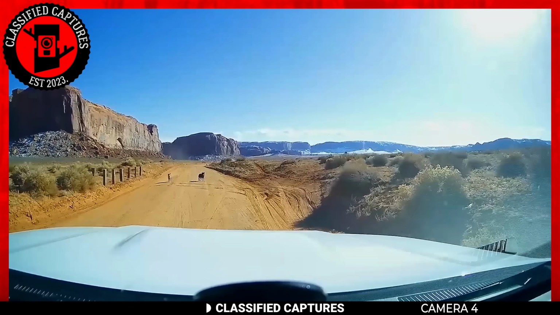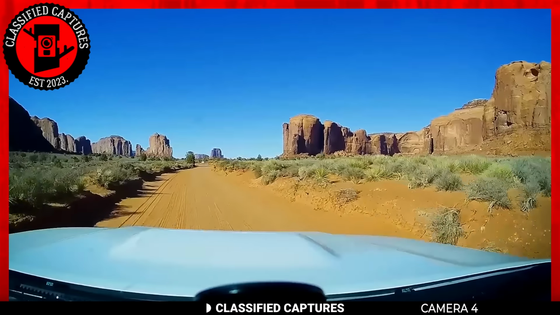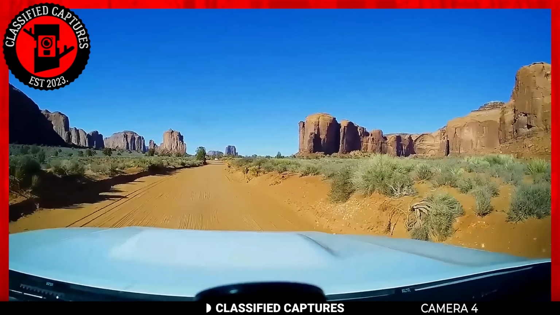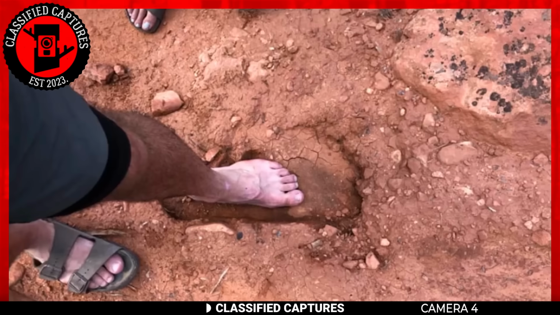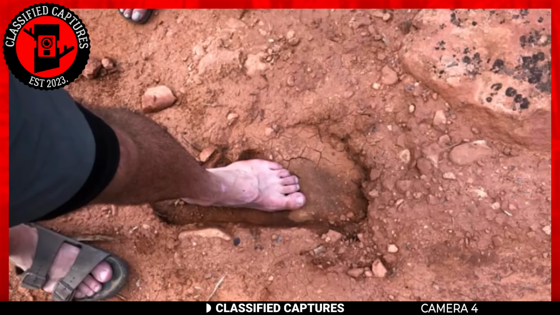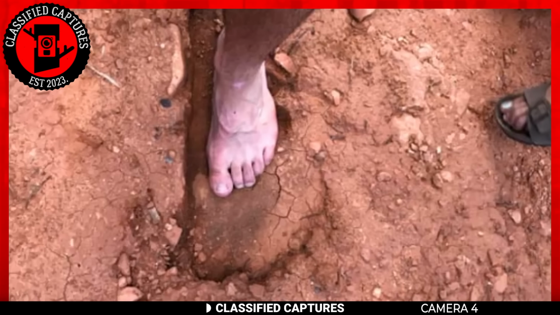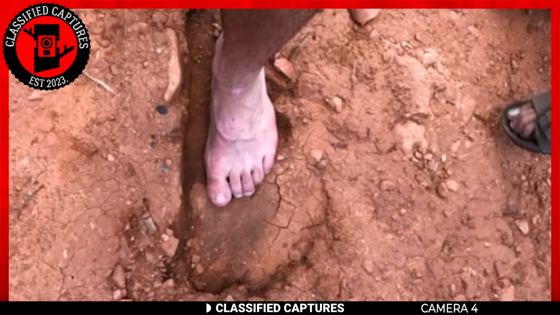Next, we visit Utah-Arizona border, where Bigfoots are rumored to roam. Before you laugh off the idea, take a look at this image that was taken from the area. You see it, don't you? Those footprints are anything but ordinary. They can only belong to one creature, Bigfoot. These human-like ape creatures seem to be popping up everywhere.